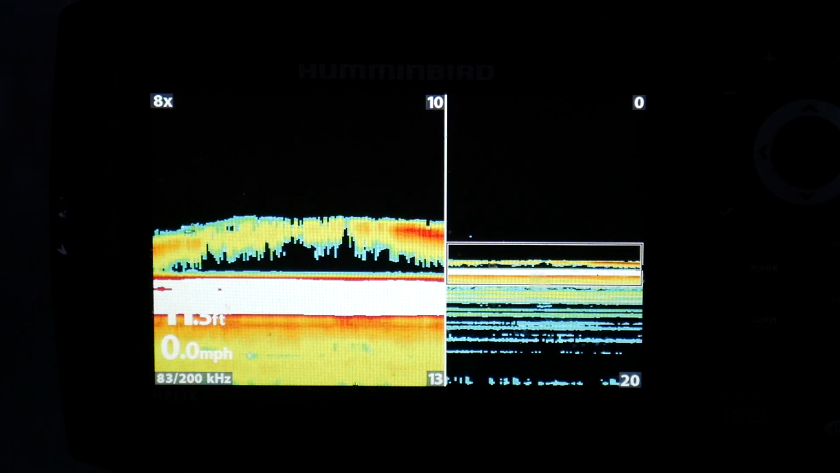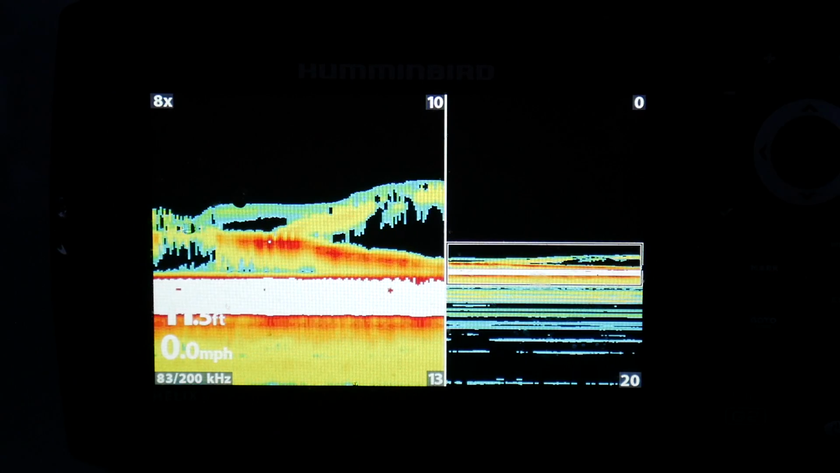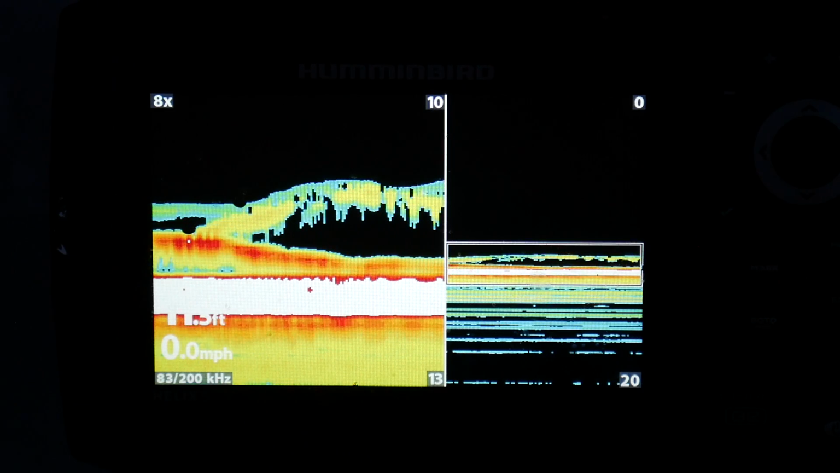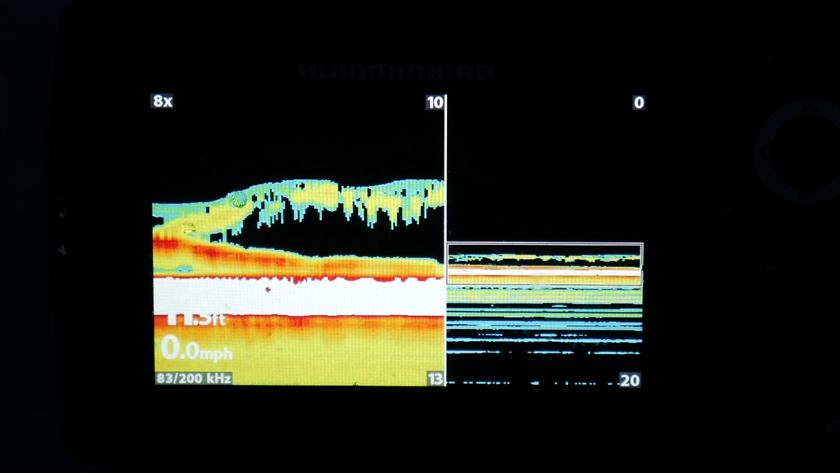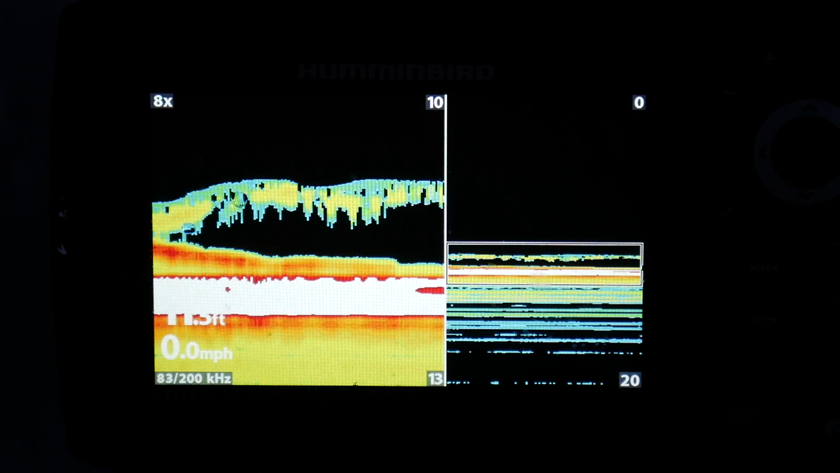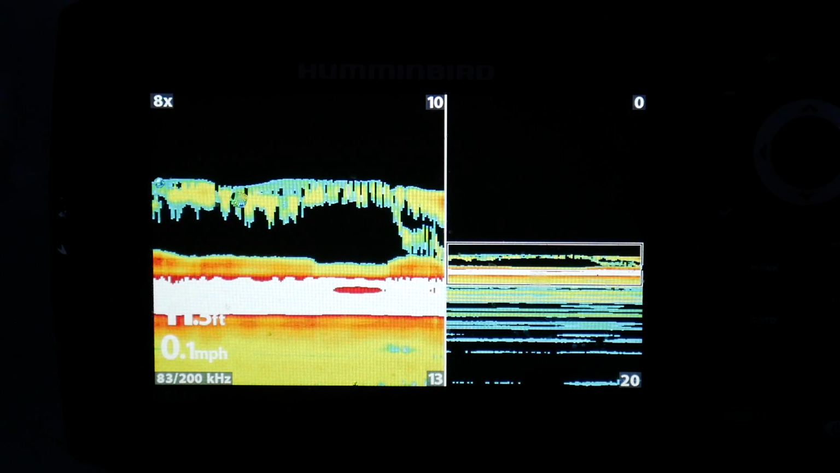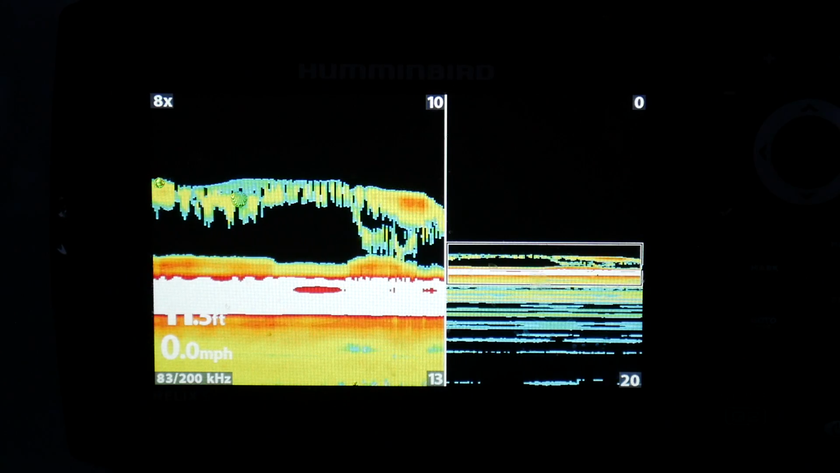He's on it. Come on. He's on it. There's two fish there. Wow. And see, that's amazing. You can clearly identify the fish, what they're doing and how they're doing it. Come on. There's two of them there.